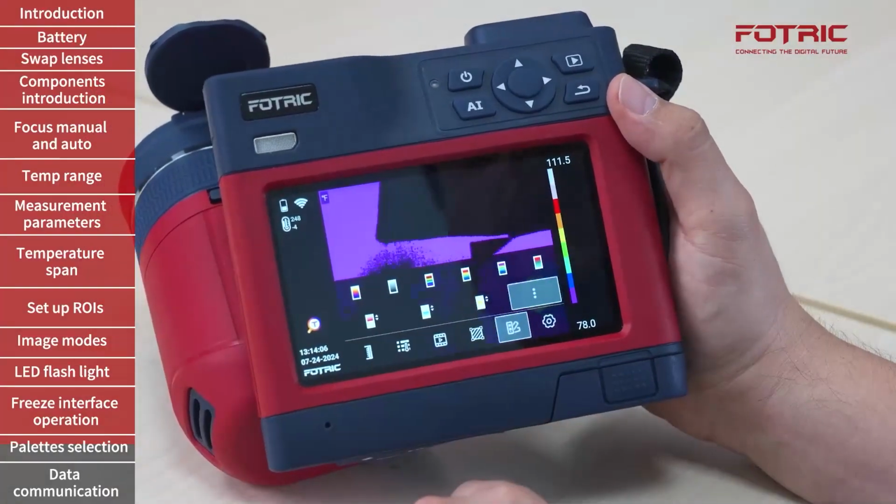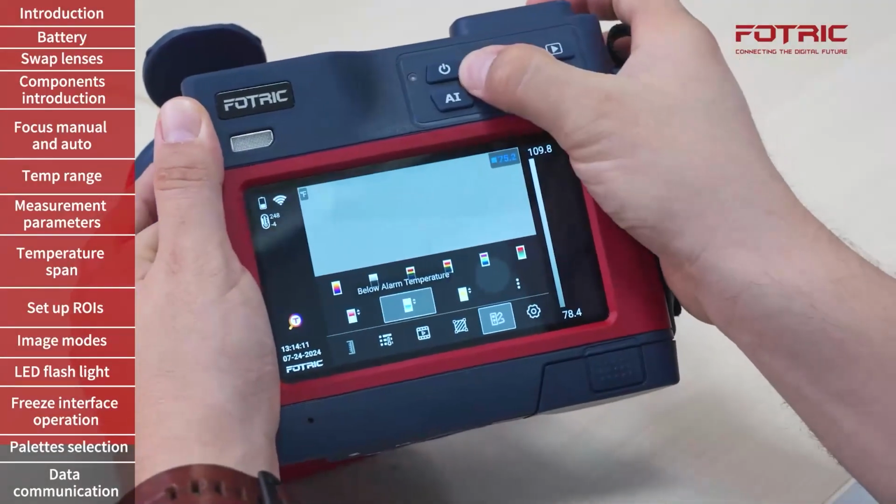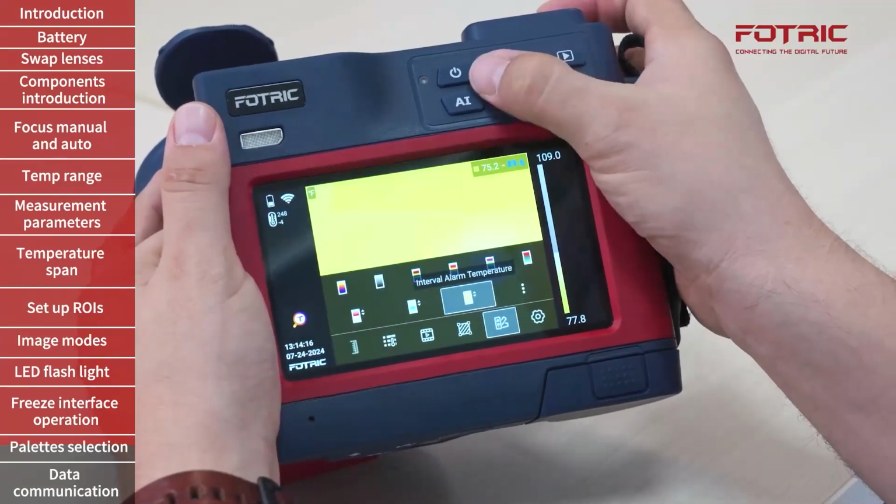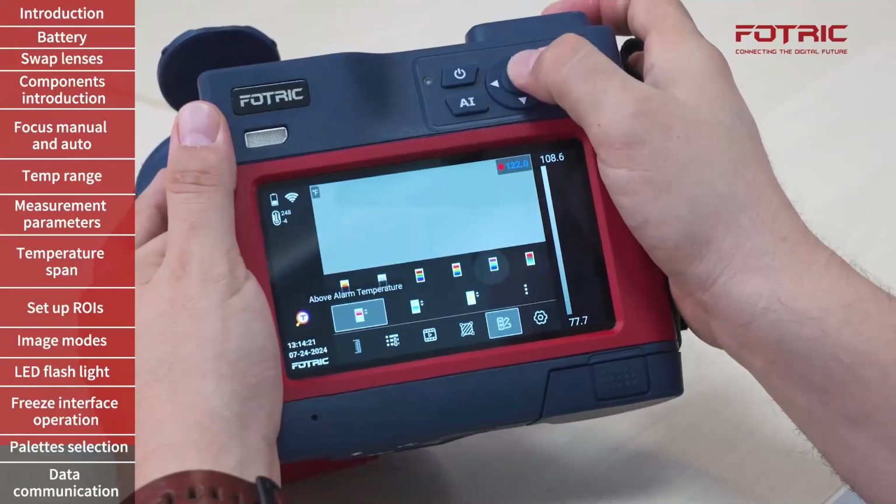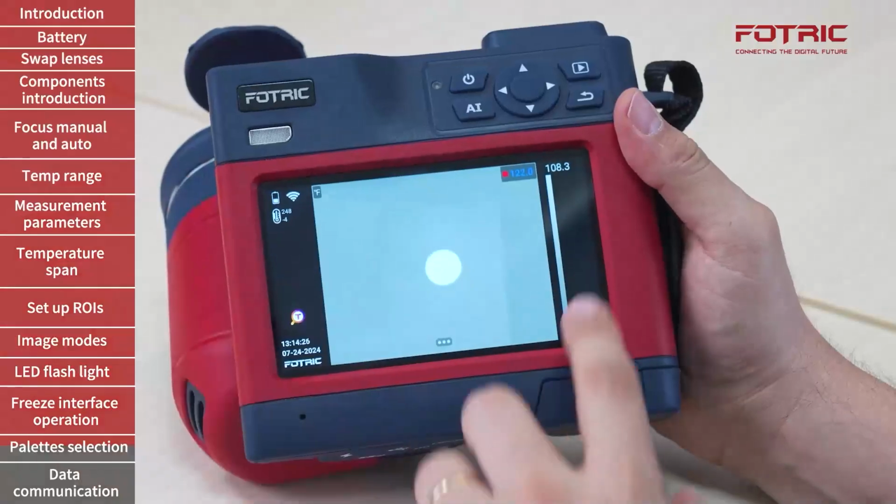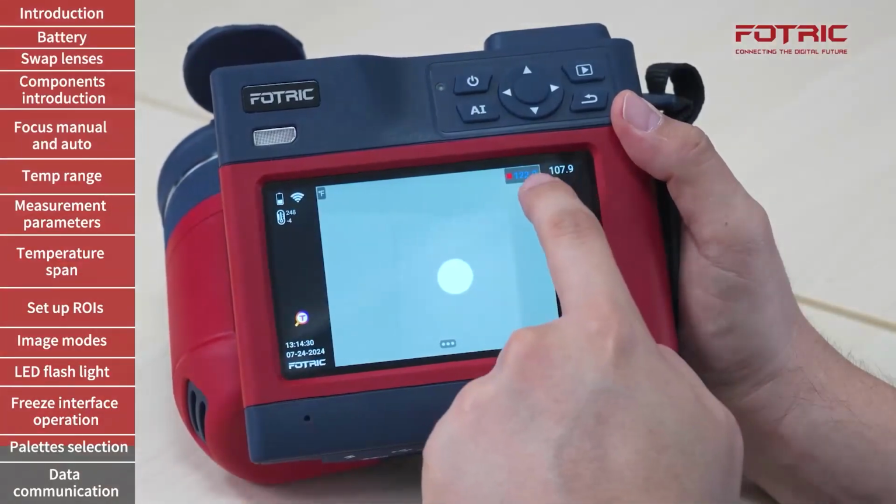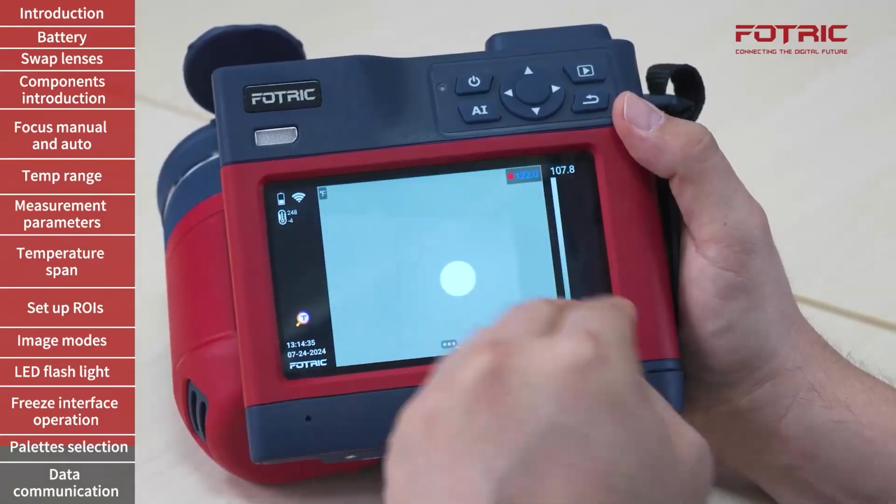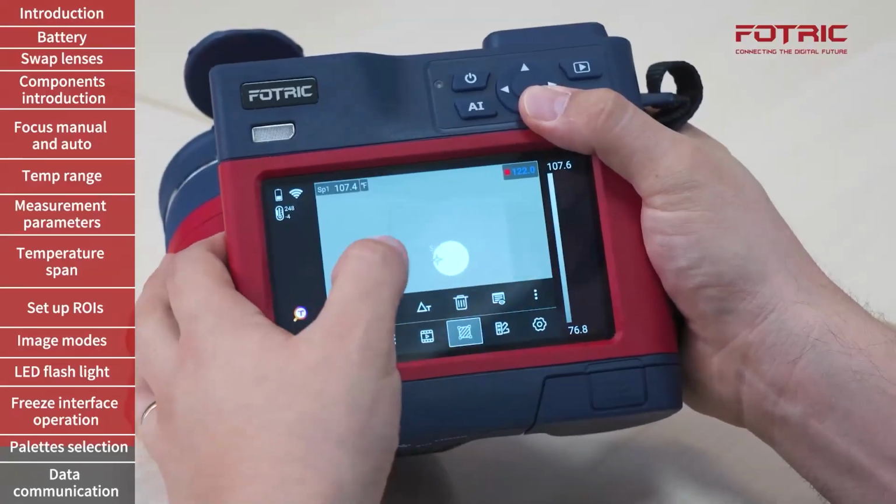In the bottom part of the palette, we have the isotherms. Isotherms that correspond to above temperature, below temperature, and intervals. These three palettes are also known as color alarms. The first one, the above alarm, works in this way. You will see that now I have a gray palette. In the top right corner, there is a value which represents the threshold from which this palette will start showing color. So I can use one measurement tool right here.